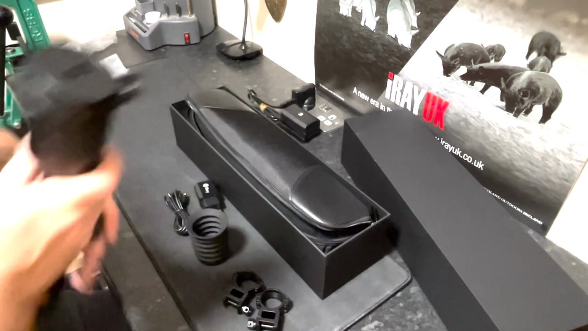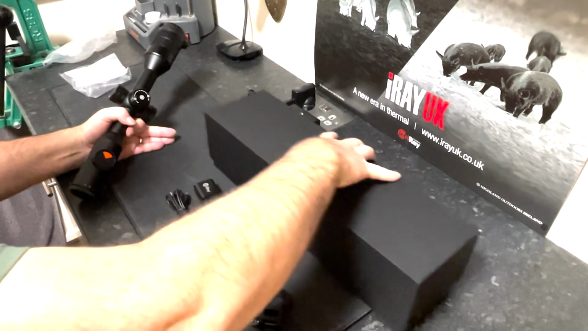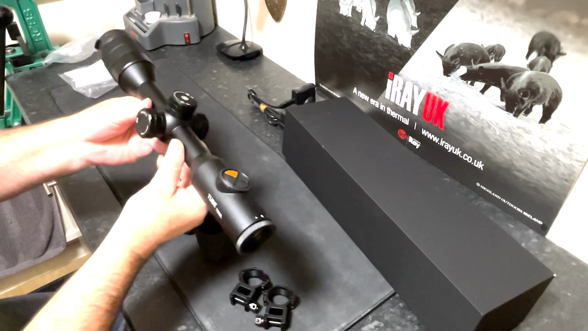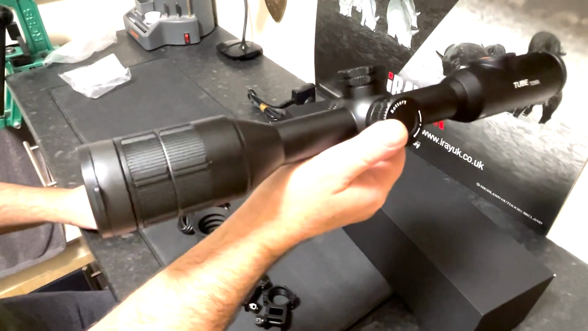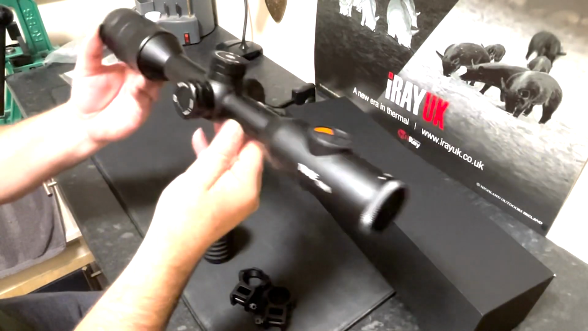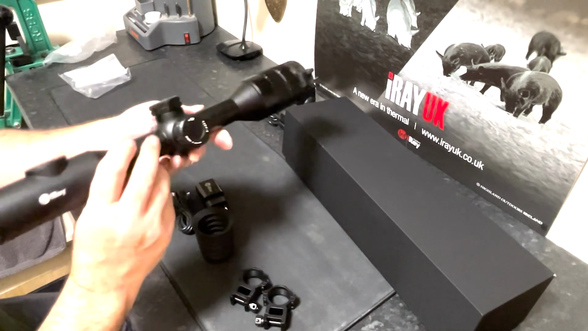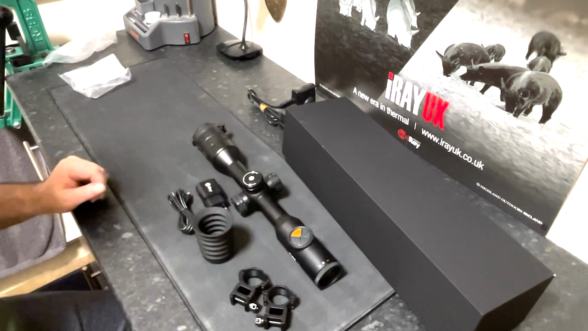A nice pouch with it if you use them. That's on the side. And then you've got your scope, your tube TD50L, which is probably about the weight of a normal day scope. And that's your unboxing.